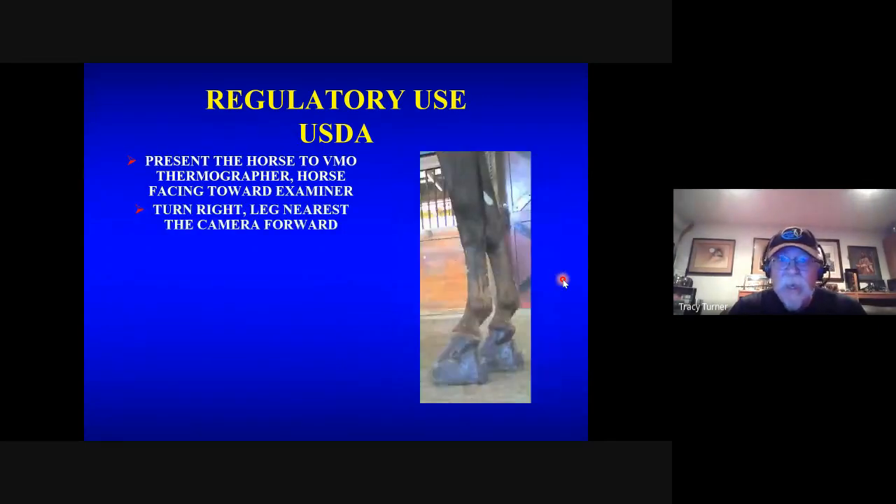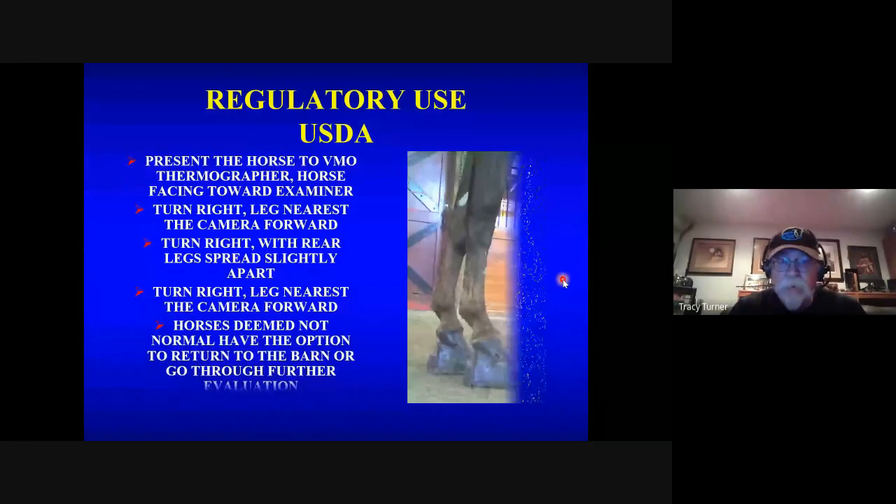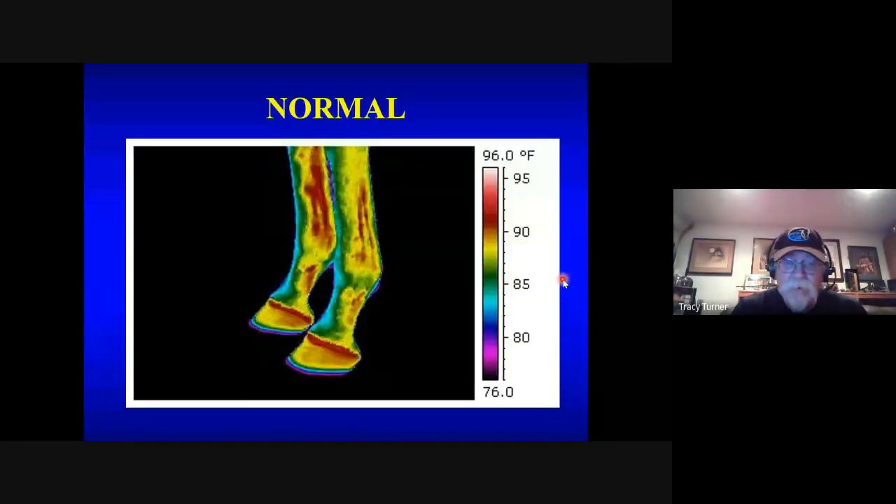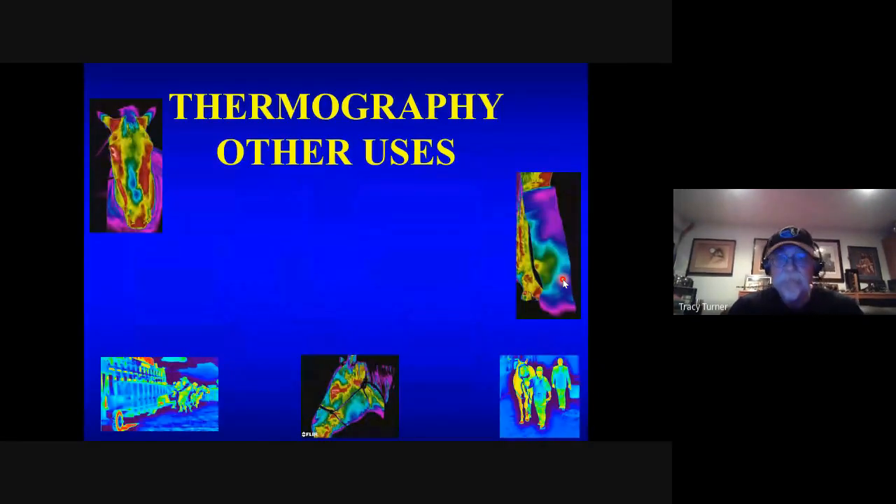USDA, a little more complex. We're going to look at the horse all the way around because they may use soring in any way, and these are normal pictures. Anything that's not this is an abnormality and needs looked at further. So those are the regulatory uses, but there's other uses that can fall into the clinical exam.